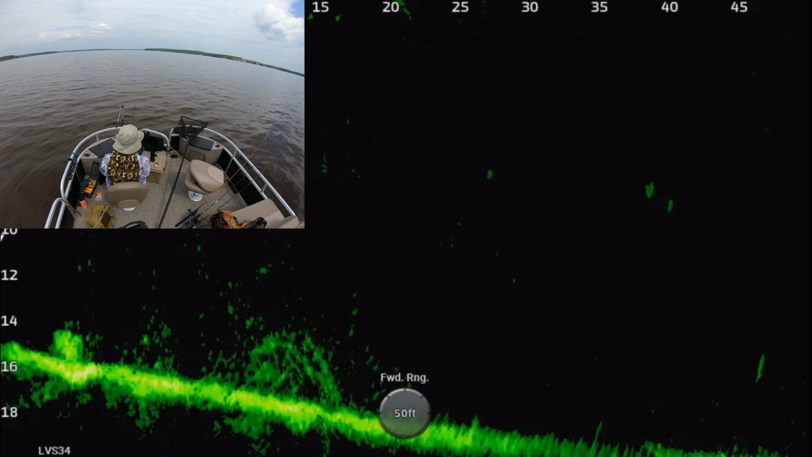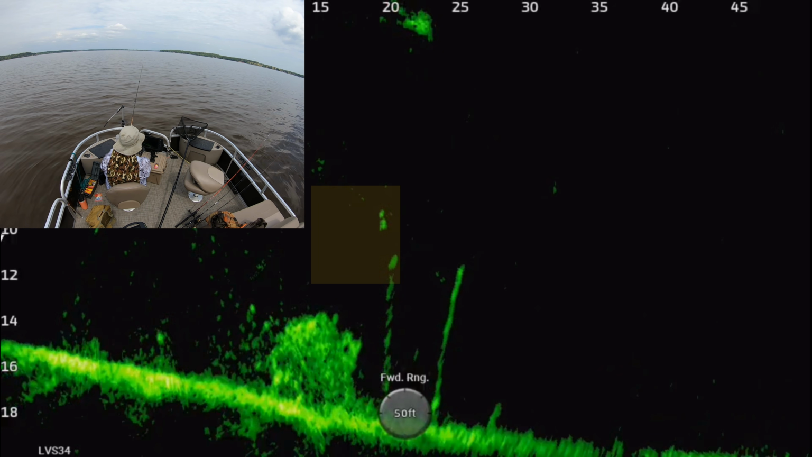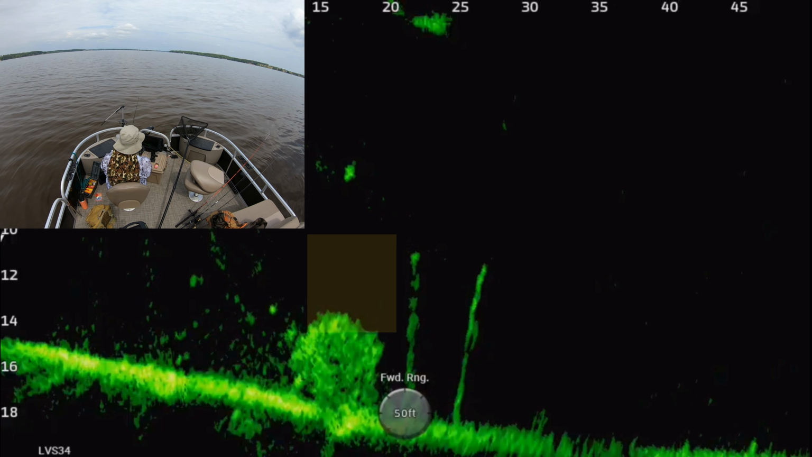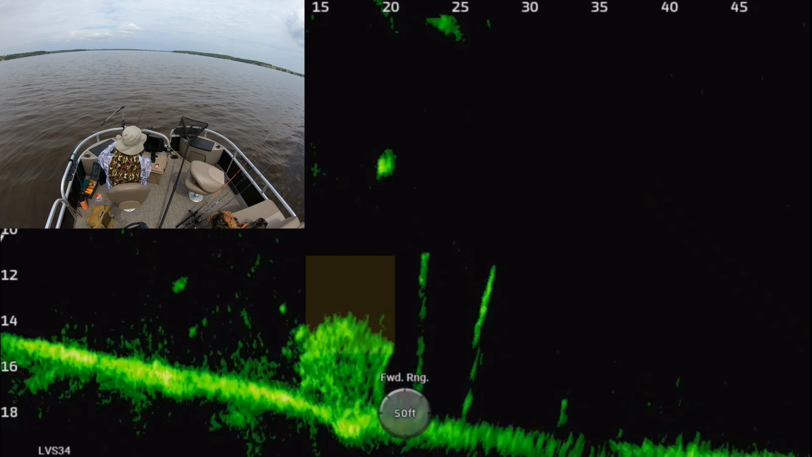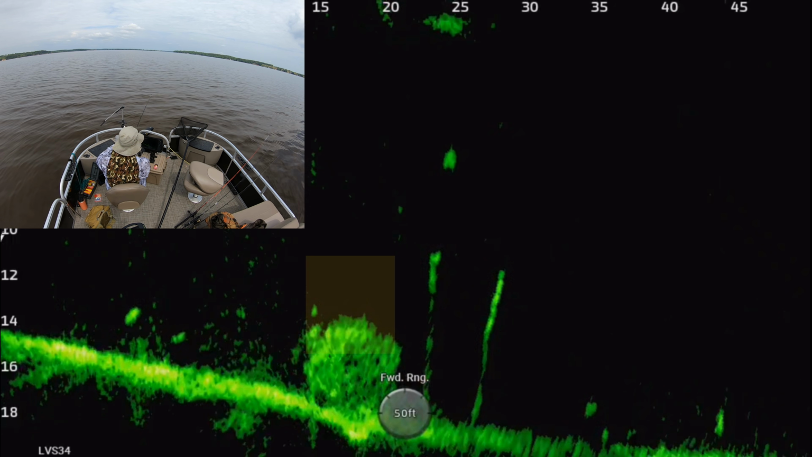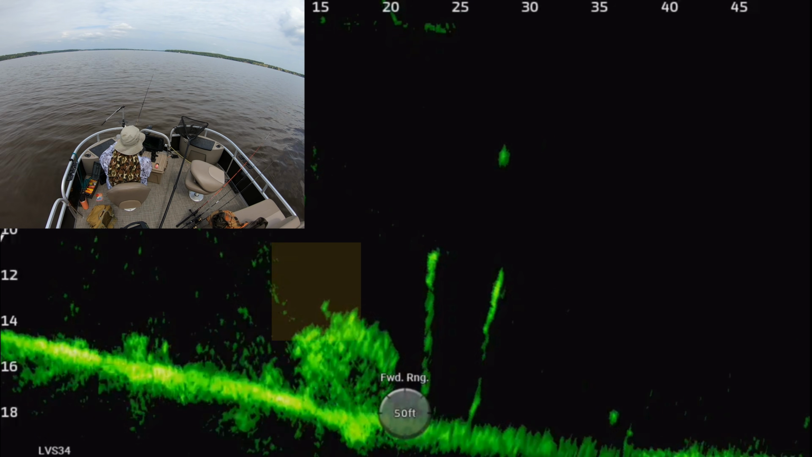And so the wind, you can tell by the angle of my boat, is pushing me around a little bit. And this brush pile is big enough that it lets you fish different pieces of it. As the wind pushes you from one side to the other, you can just target different sides of the structure.